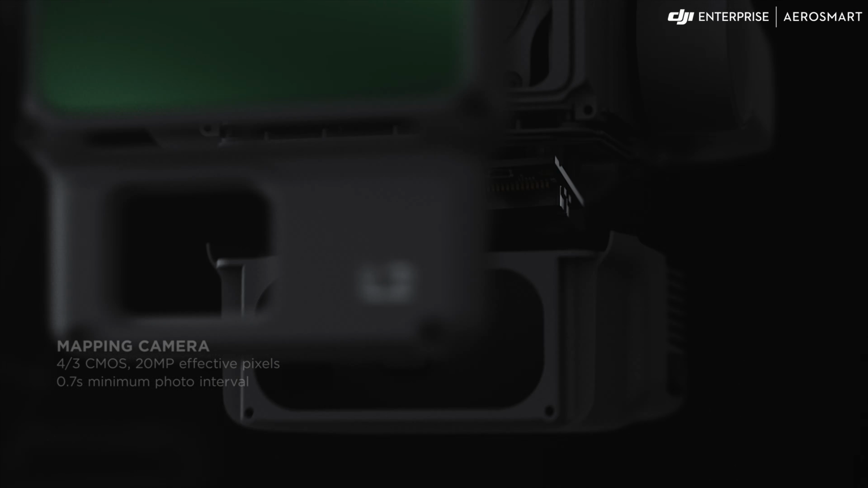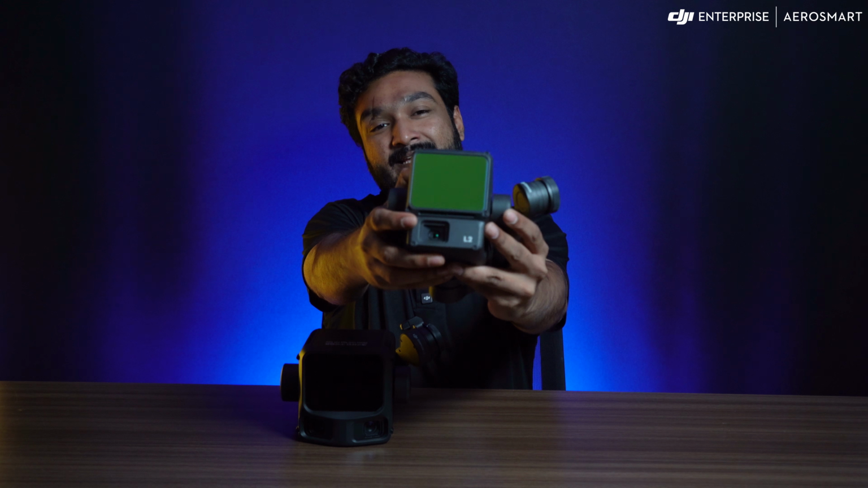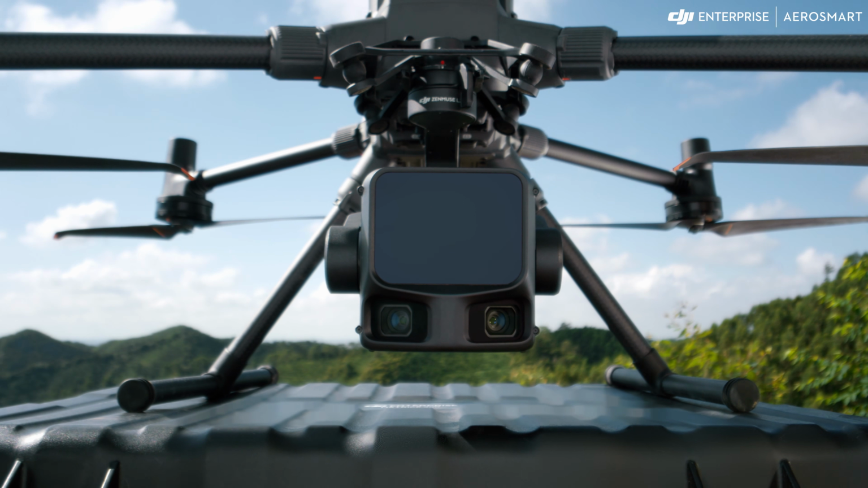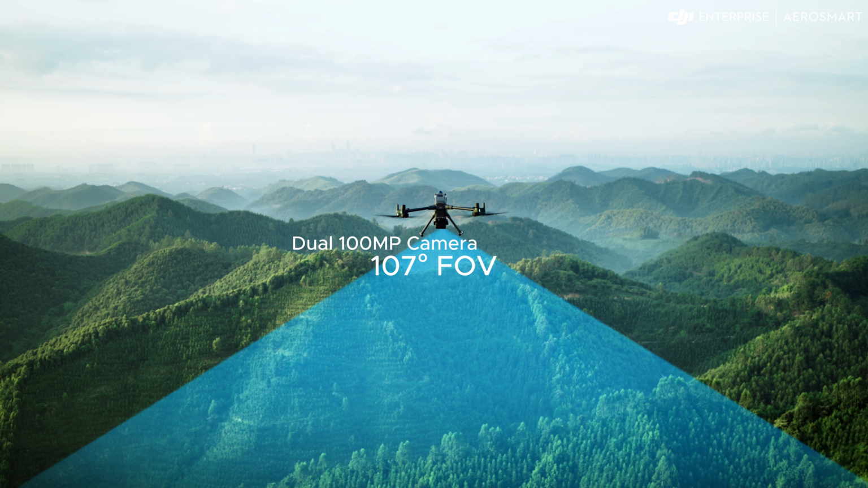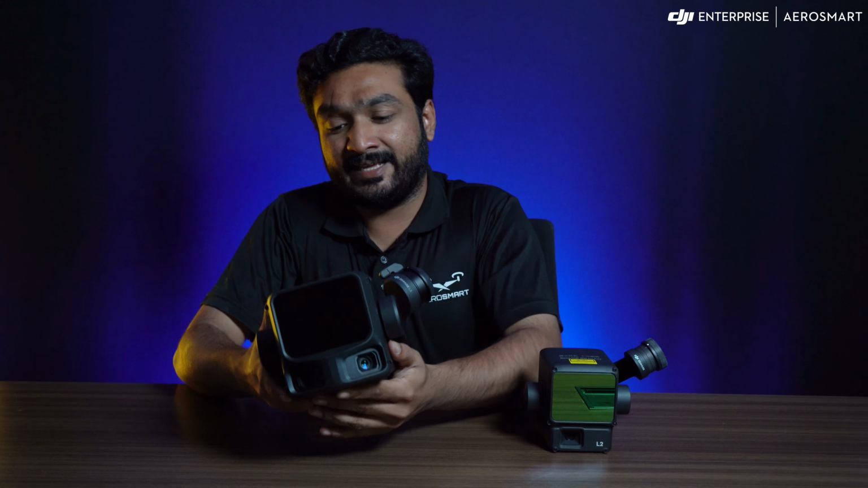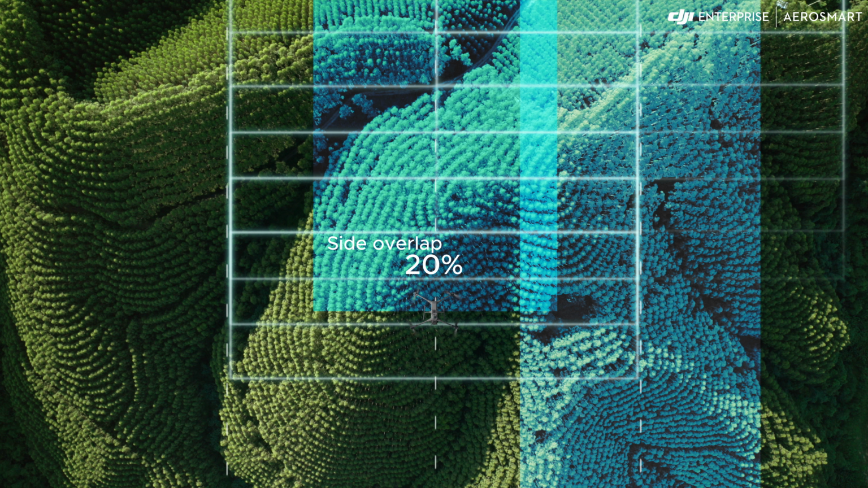The L2 includes a single 20 megapixel camera, while the L3 upgrades to a dual 100 megapixel camera with a field of view of 107 degrees. This enables high resolution orthophotos and allows mapping with just 20% overlap.